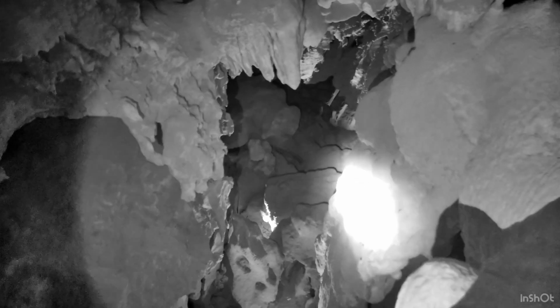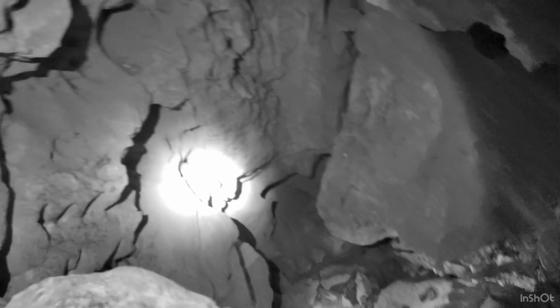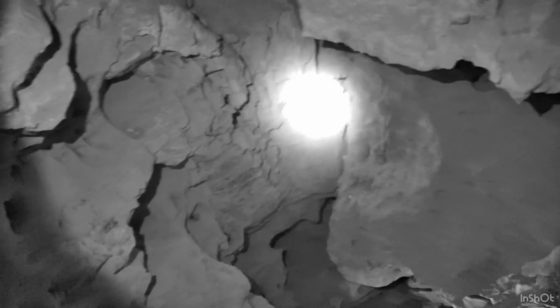You can actually see some candle wax residue left all around this rock that Frank left behind, which I think is kind of cool to see. Some of it is that human dust I showed you earlier, but that smeared stuff that you're seeing, that's all candle wax residue left behind by Frank.